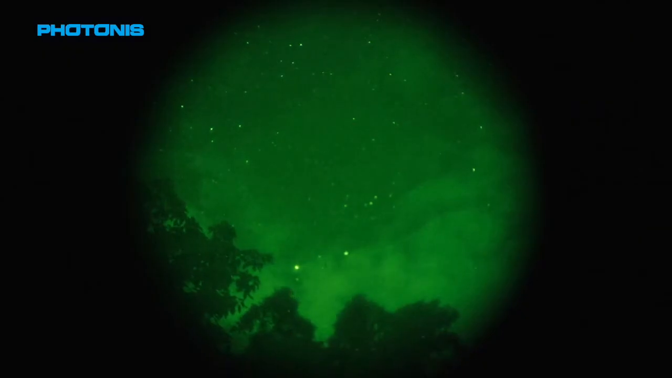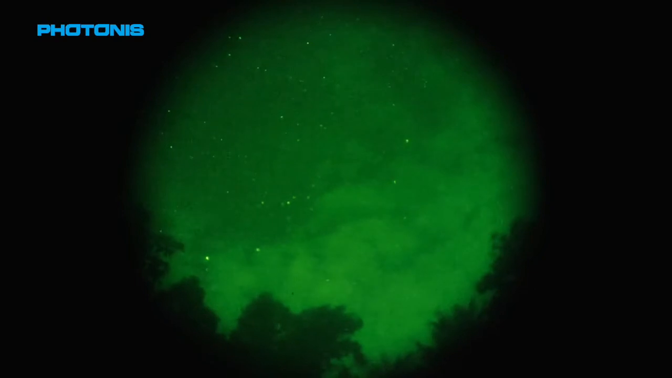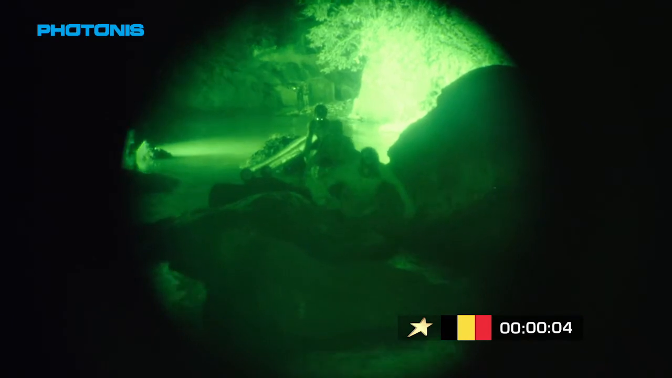The first team to enter the heart of the darkness is Team Belgium. It was a whole new world. We saw everything. Even the leaves I could see. With the clock ticking, the Belgians wade half a kilometre down the river, pushing their bamboo poles alongside them.